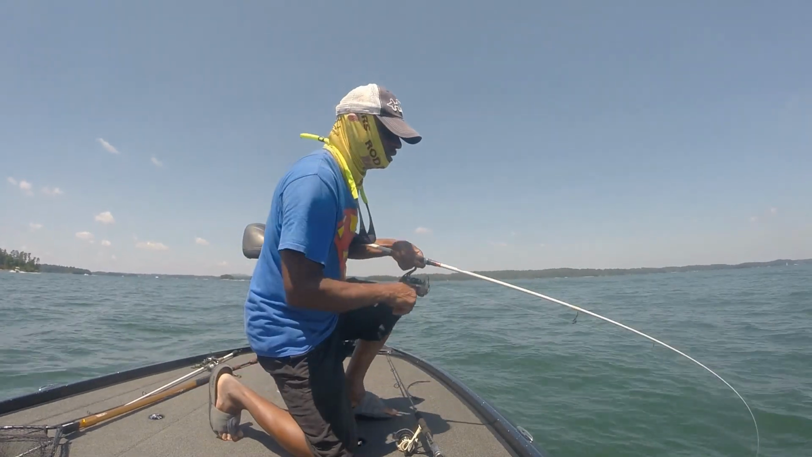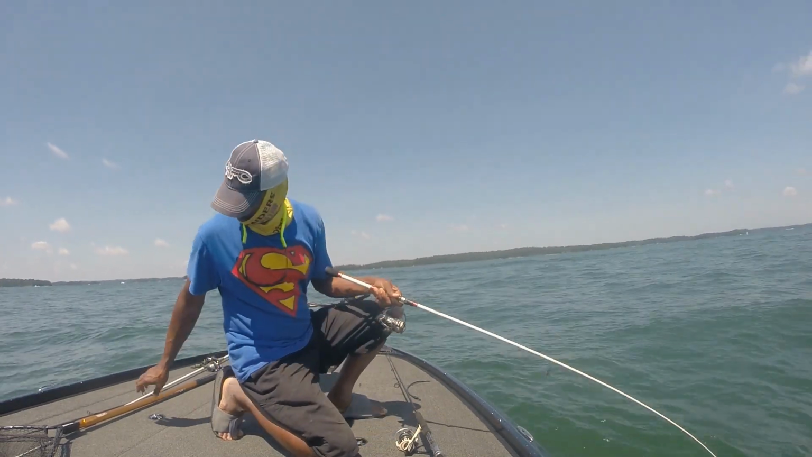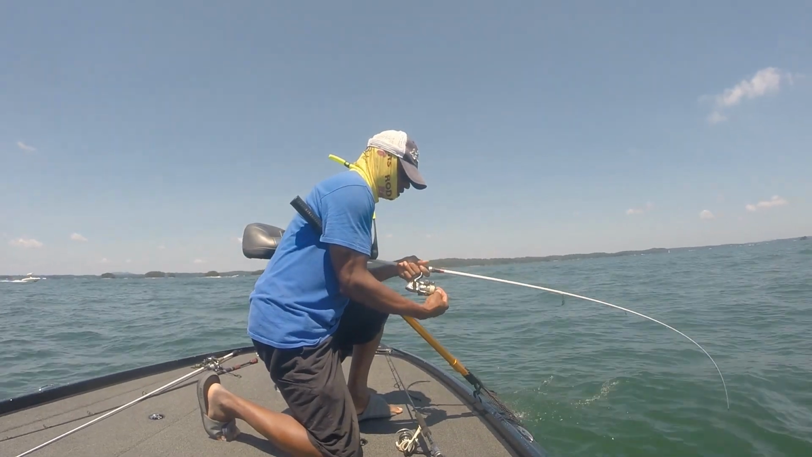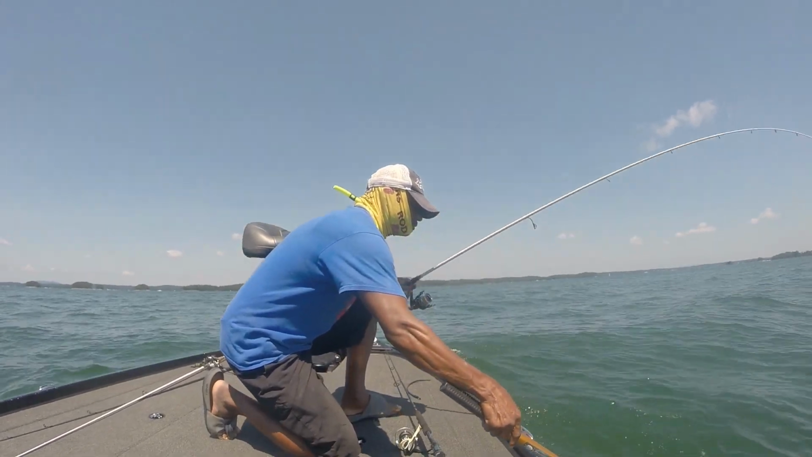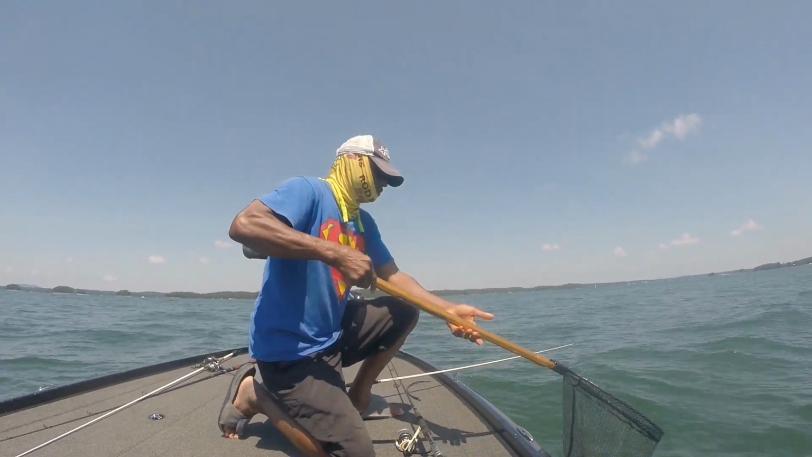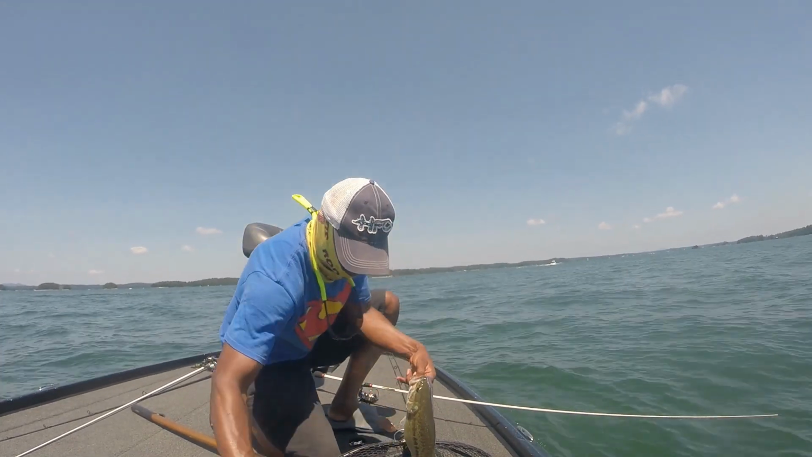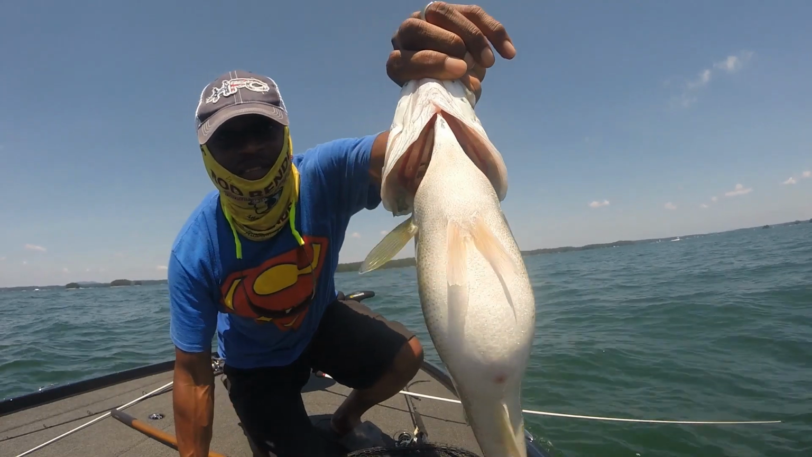Right, it's a little bit better fish, I think. Let's see. Down there feeding up good. All right, you guys see that stomach on there?